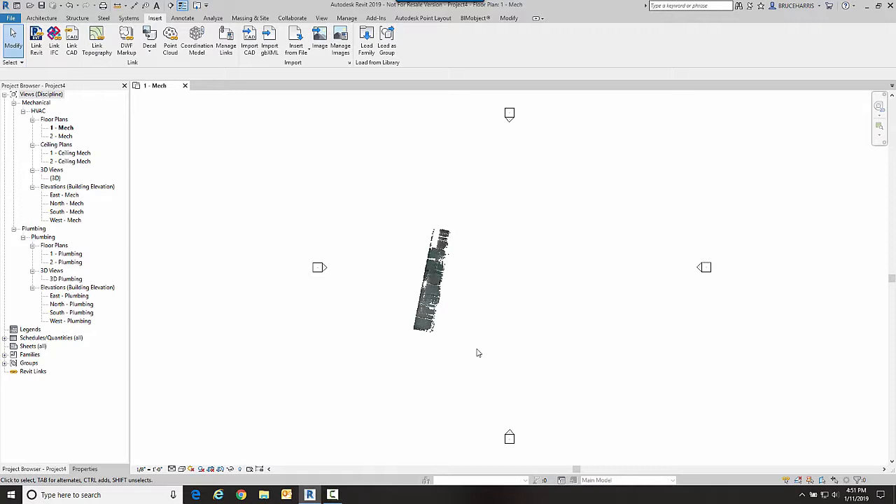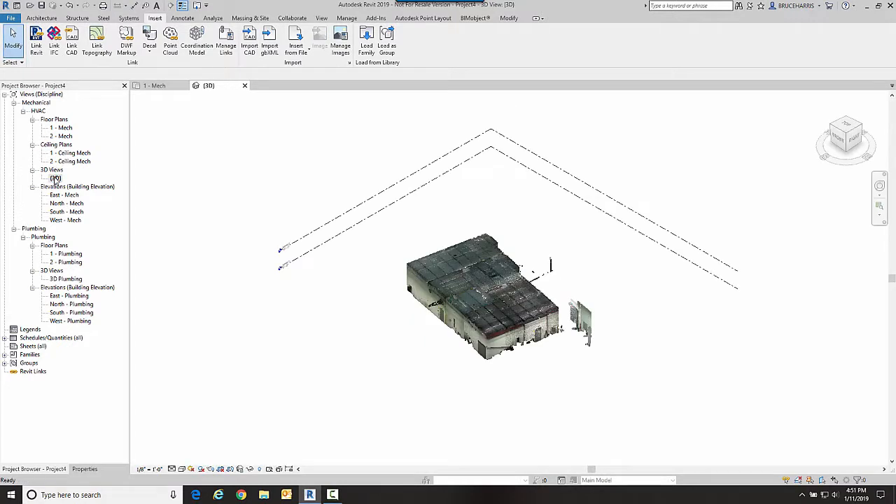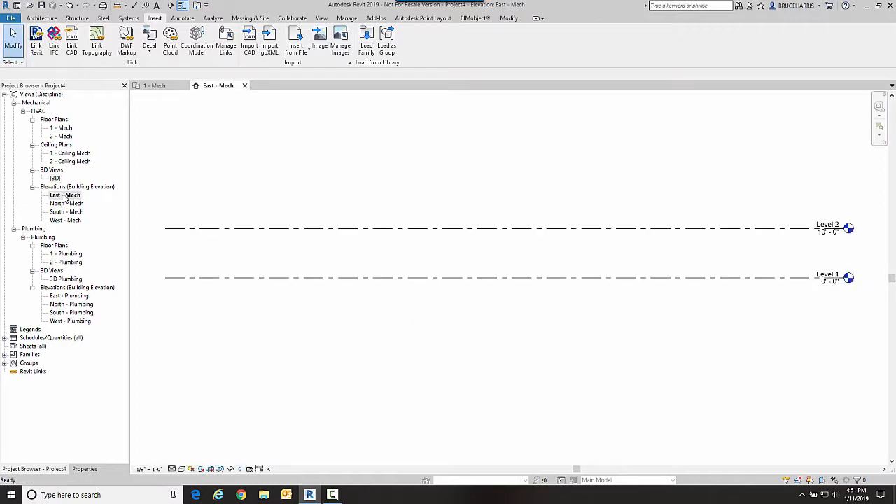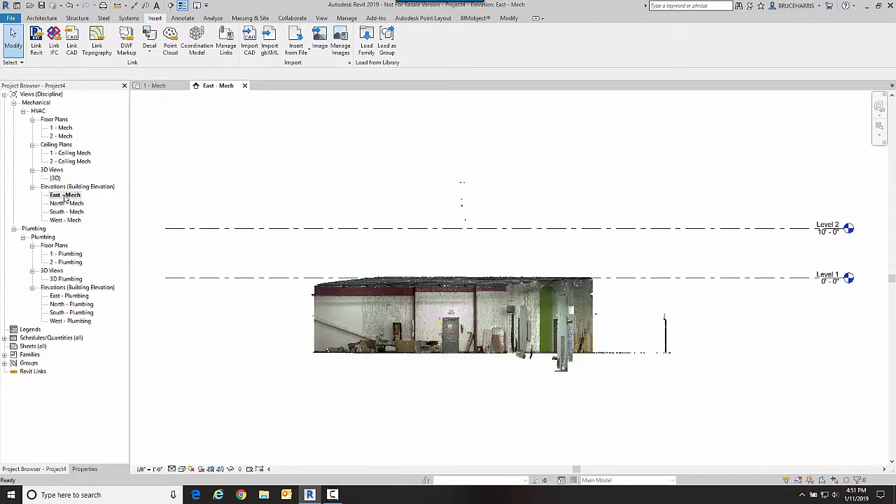Now it brought in the point cloud, but in this view I really don't see too much. Now if I were to go to my 3D view, I'm going to see my whole point cloud. But the reason we're not seeing what we want to see in this mechanical view is that the elevation of the point cloud is not where we want it to be.